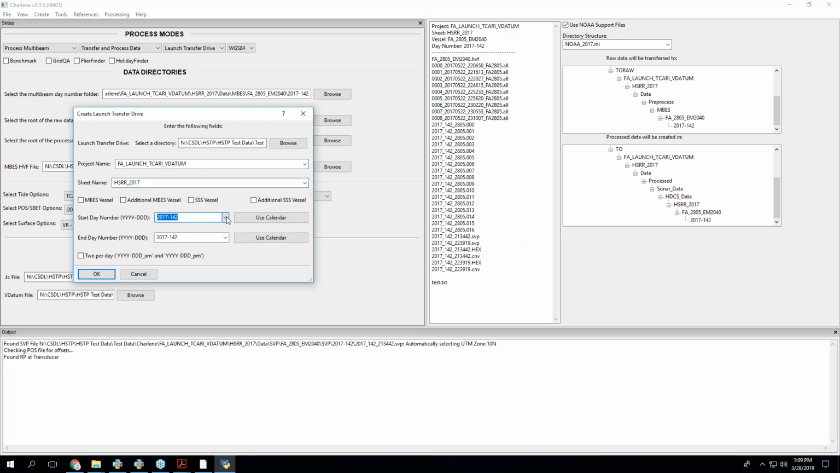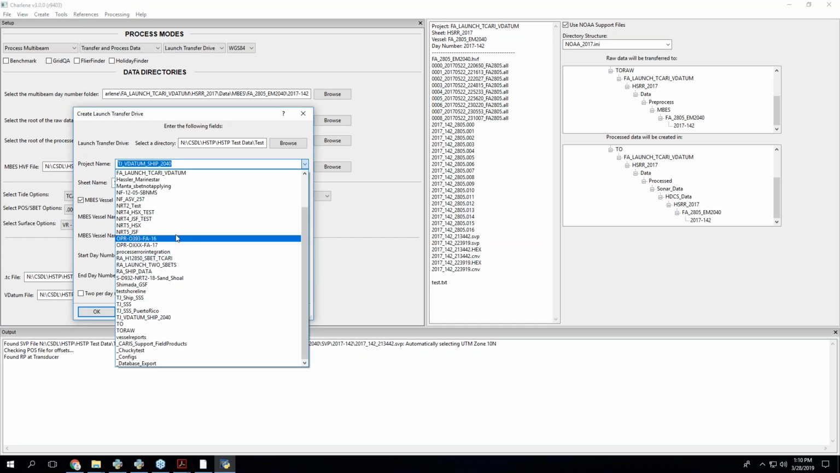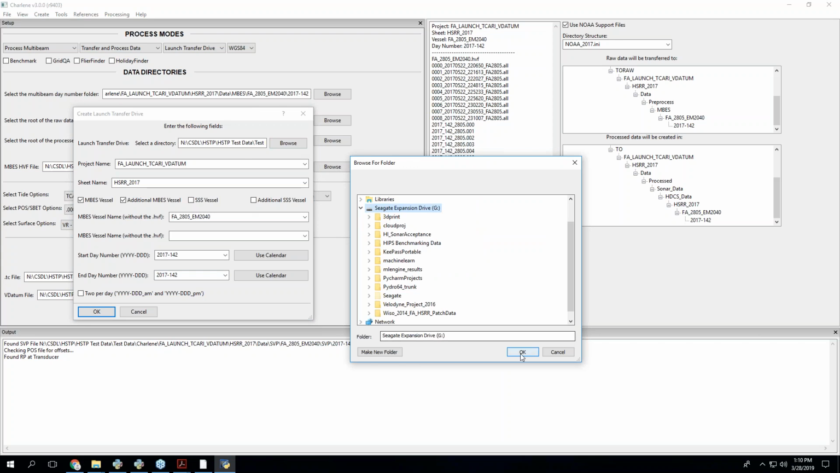It'll find the days that are in the project, right? So this whole auto-populate thing is just a way of accessing the transfer drive and seeing what projects and sheets are in there. So in this instance, I have a bunch, and they all have different vessels that'll pop up here and allow you to just add a day. You just add a day and then move on. Anyway, I'll demo that. But if I just start a blank one right here,